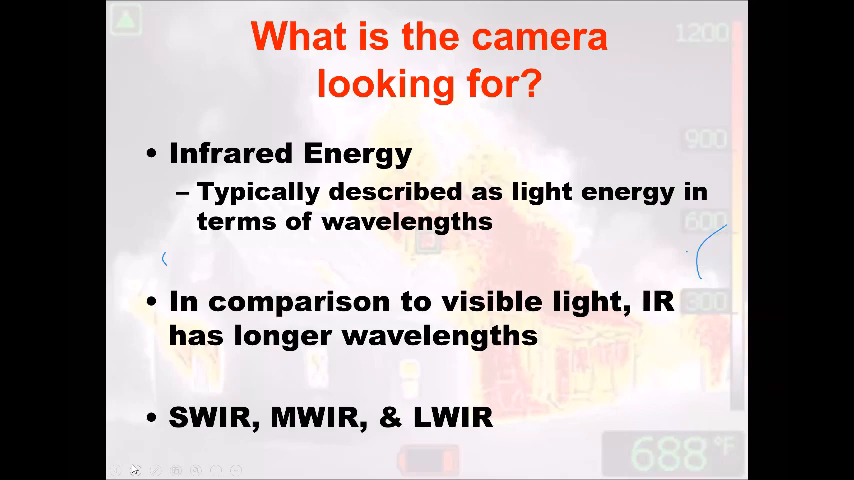Again, going back to understanding the difference between a fire service camera and an industrial camera, we have 3 different subcategories of infrared energy. You have a shortwave infrared, medium wave infrared, and a long wave infrared. The only infrared information your camera is picking up is called long wave infrared energy. And that's a big thing to understand. Where fire service cameras are only long wave, industrial cameras are reading these 2 other smaller wavelengths down below. We can't change in between those with our FLIRs, our MSAs, our Bullards, as compared to the industrial cameras I showed.